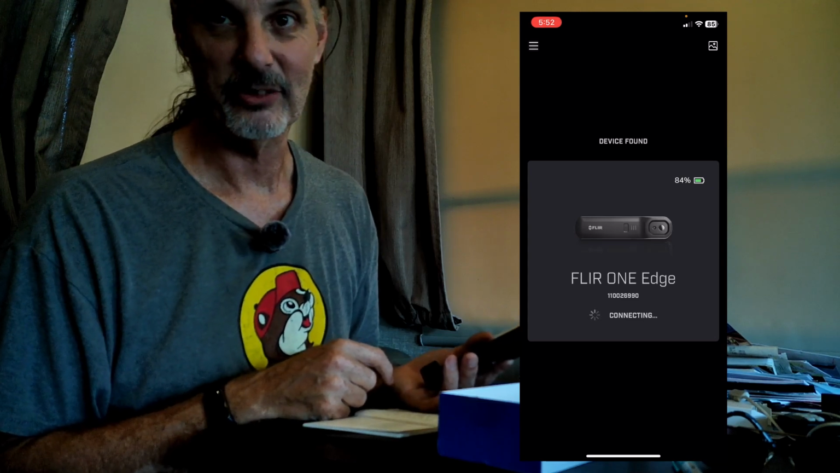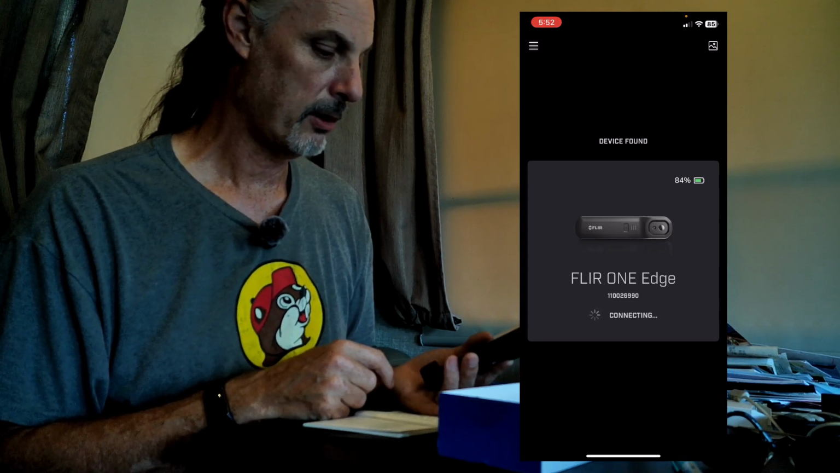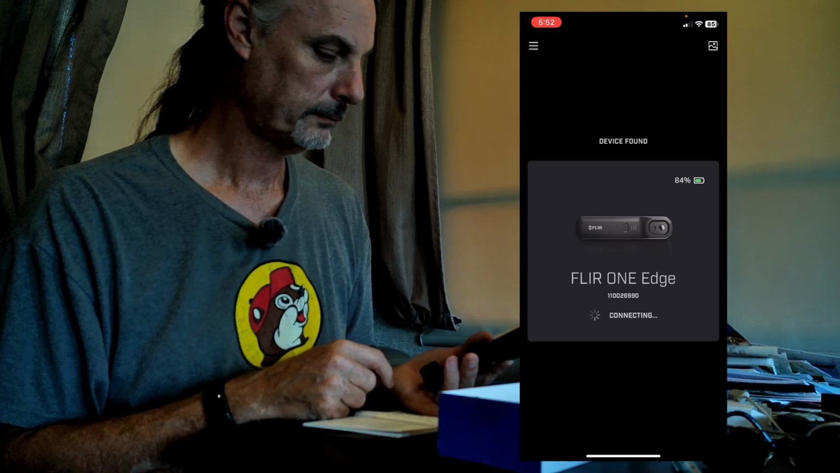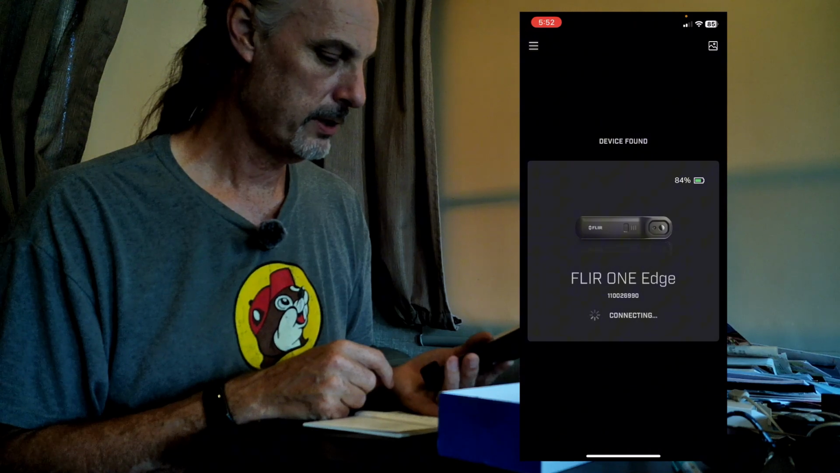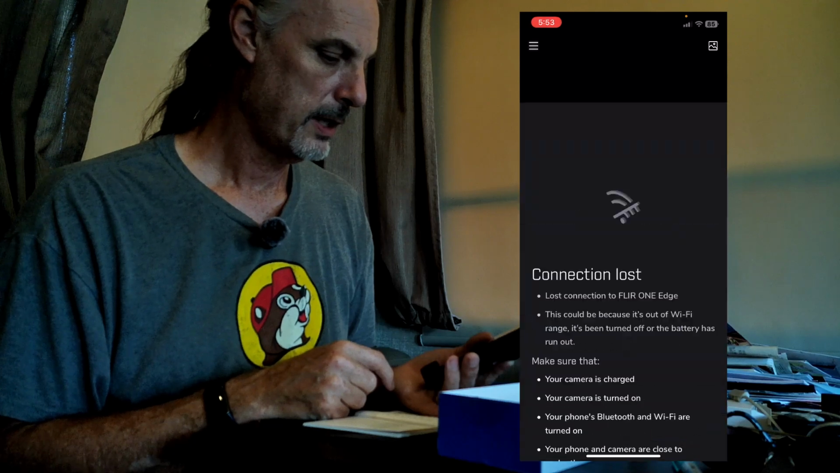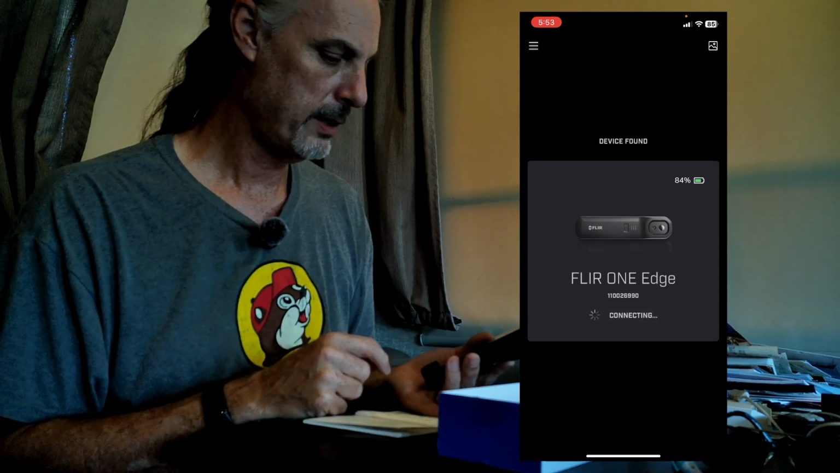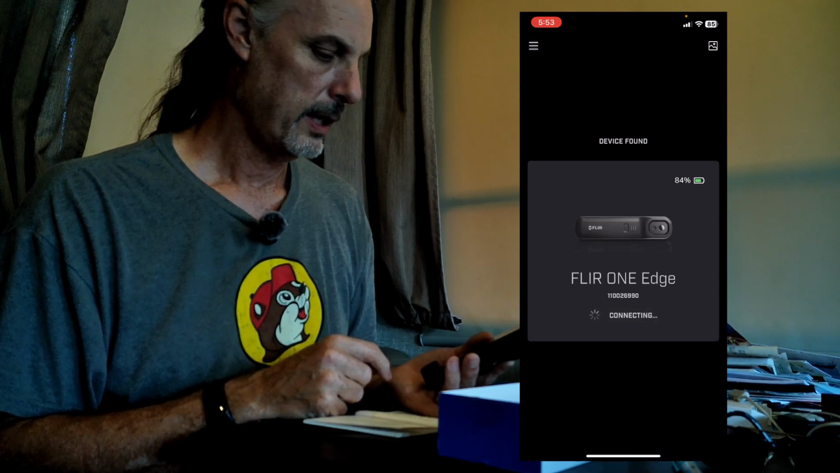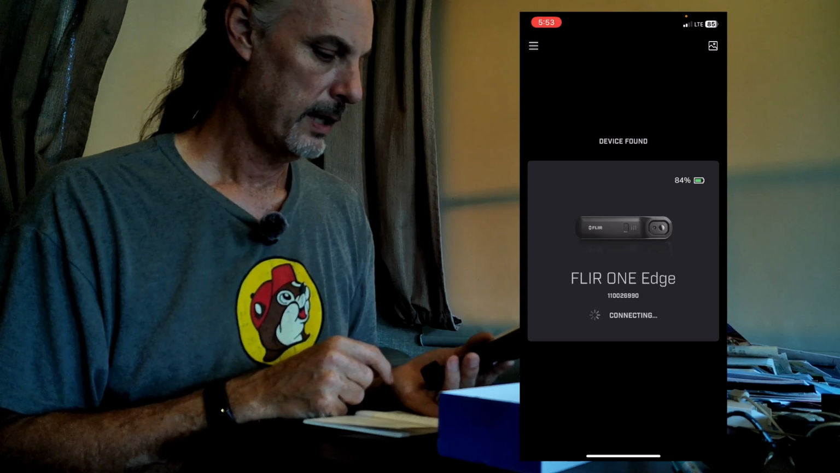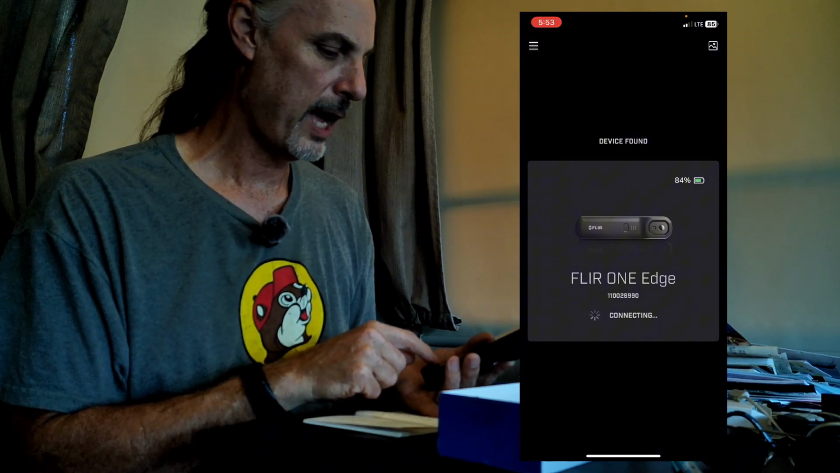Now my guess is it just doesn't register that I've been disconnected yet, and that once it times out and comes back online, everything will be okay. Give it a little bit longer here. All right, connection lost, and then we are going to retry. And so it looks like after it did the upgrade, I'm not sure it actually restarted.